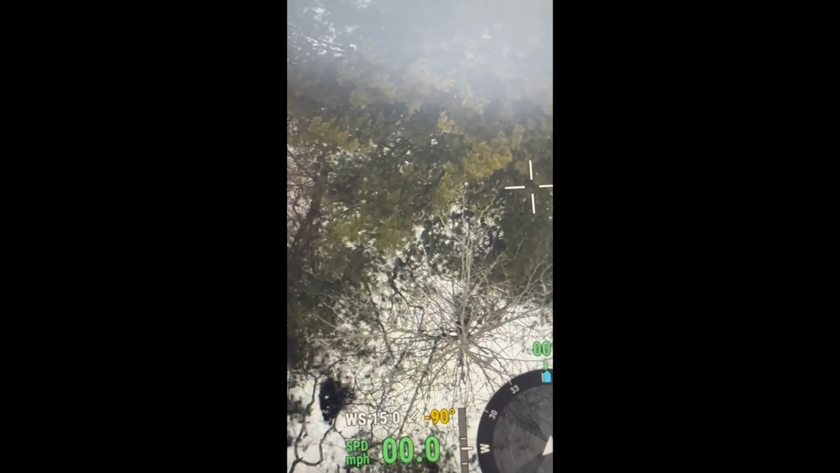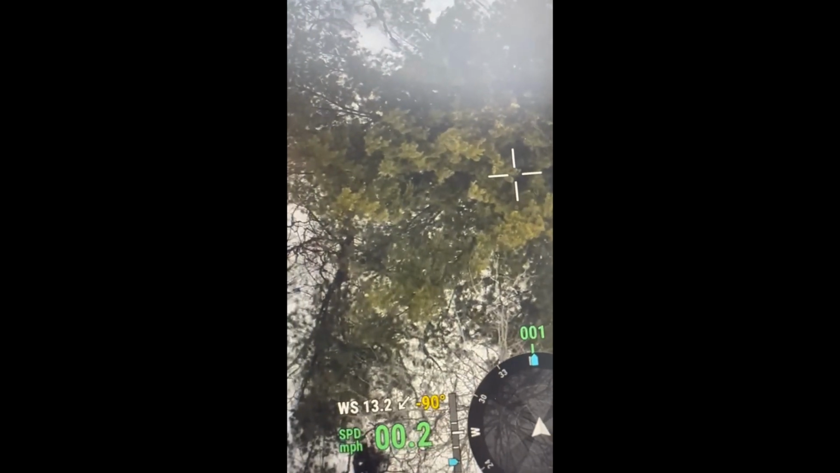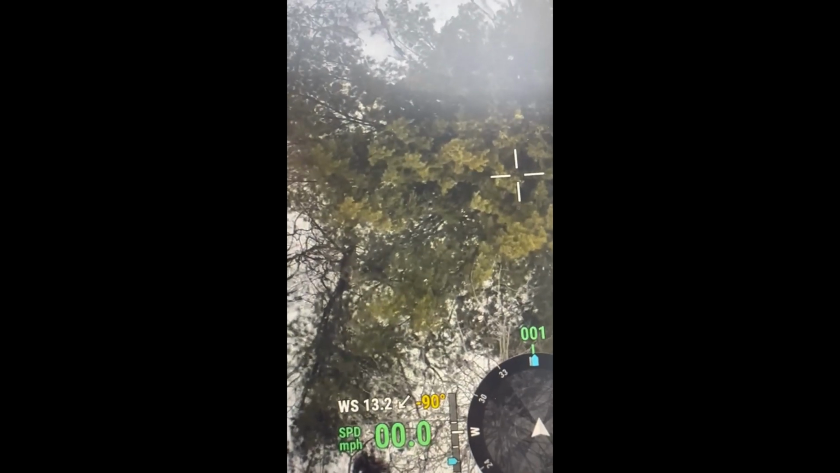Might be our opportunity. What do we got? 15 northeast. Yep. Northeast. Going. I say bombs away, huh? Oh, wow. That's right in front of it. It is right in front of him. Perfect. Perfect placement. Come on, Toby. Gosh.